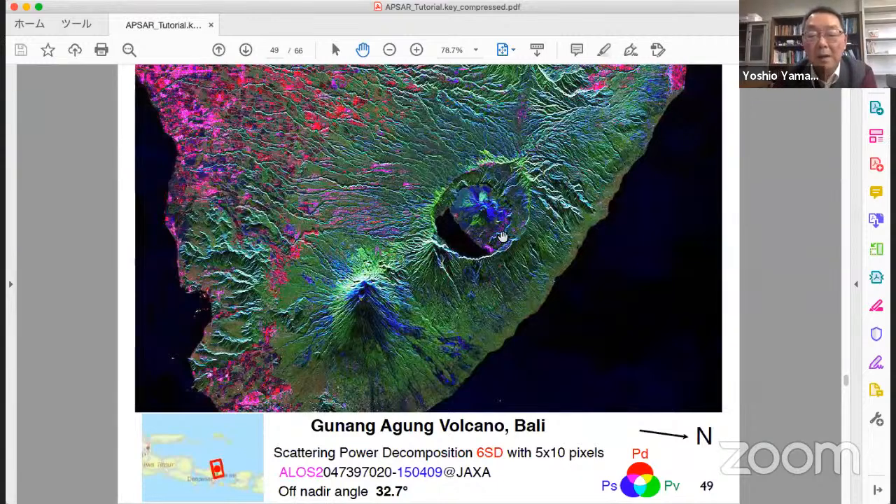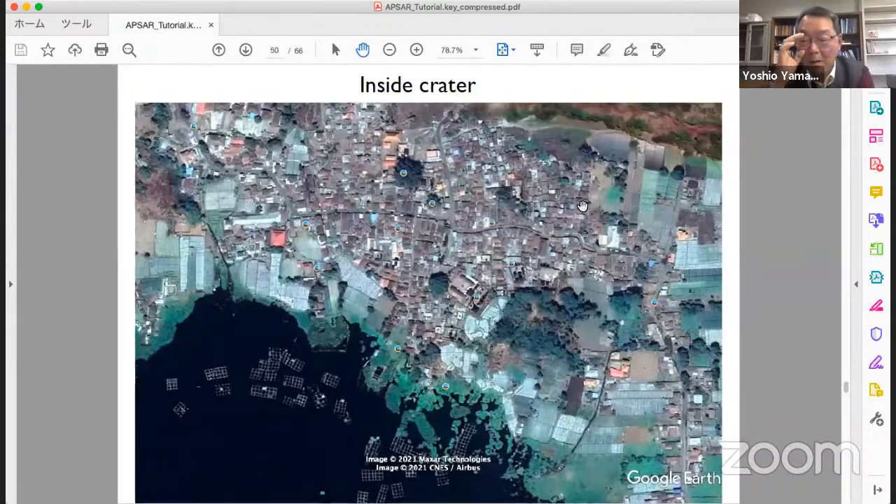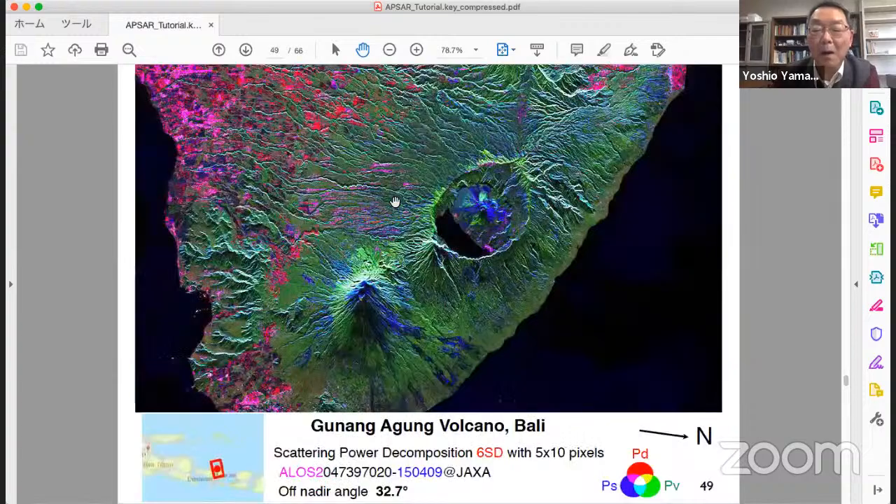When looking inside the crater, we can see some pink color here and here. What is it? I checked Google Earth and I found residential areas inside. Inside the crater, we can see residential houses. Oh, it's surprising.